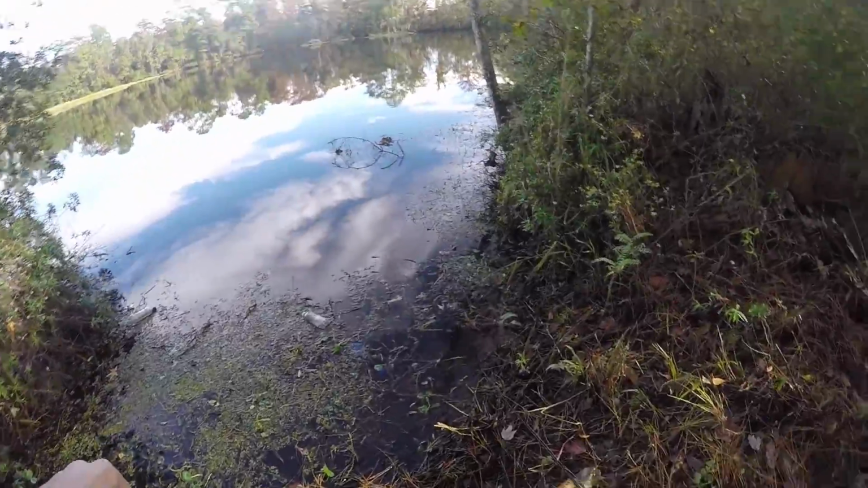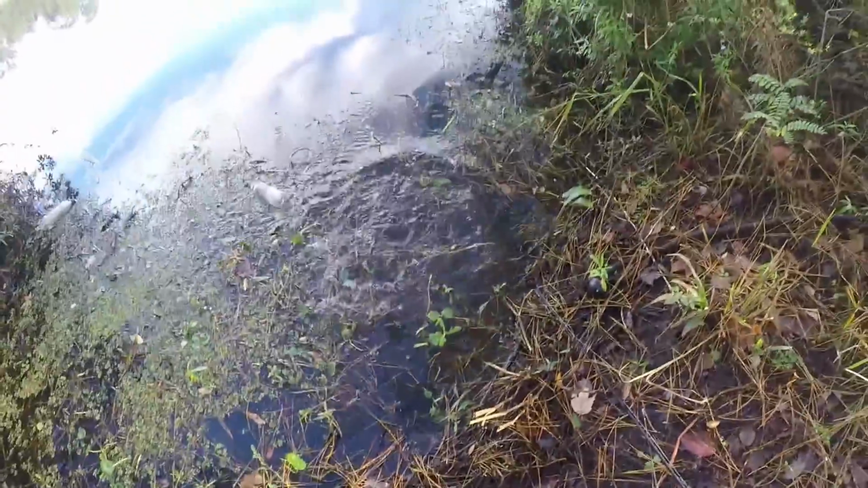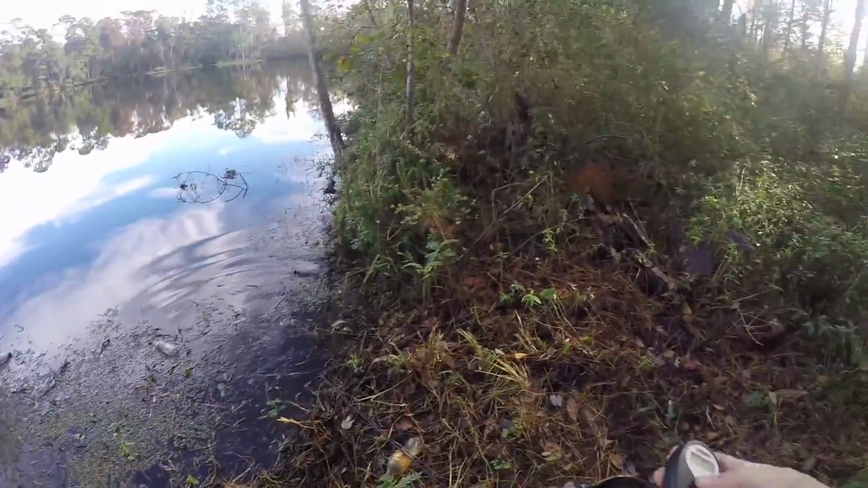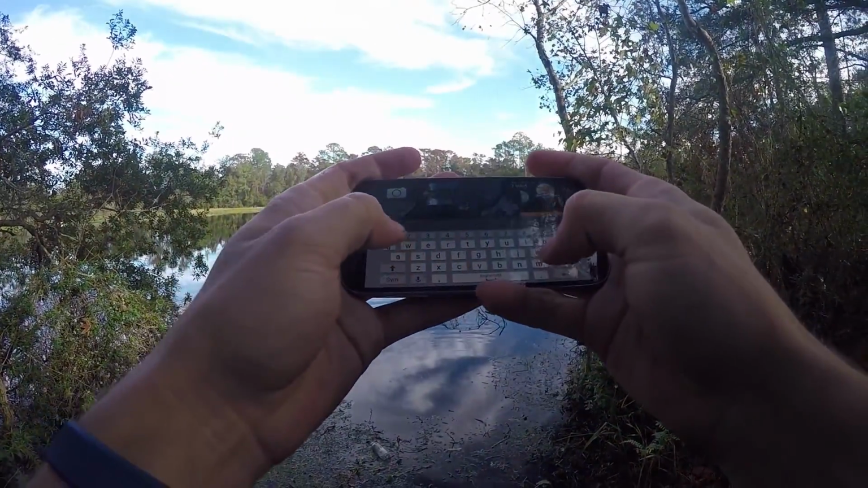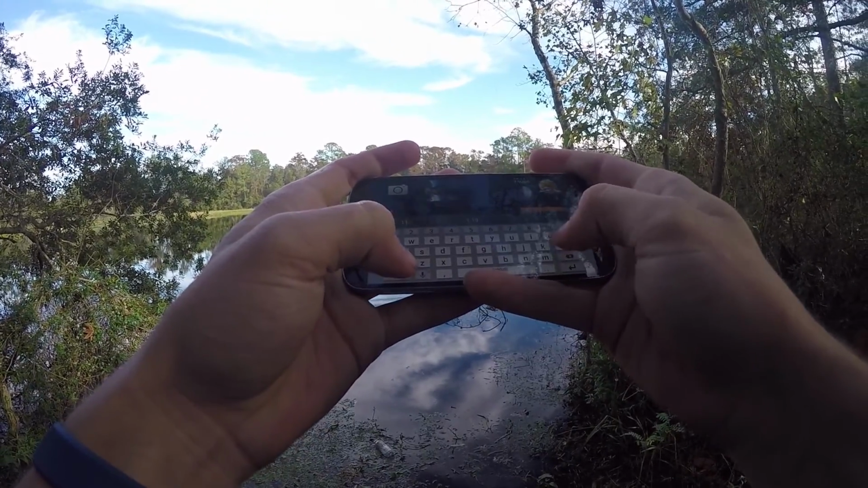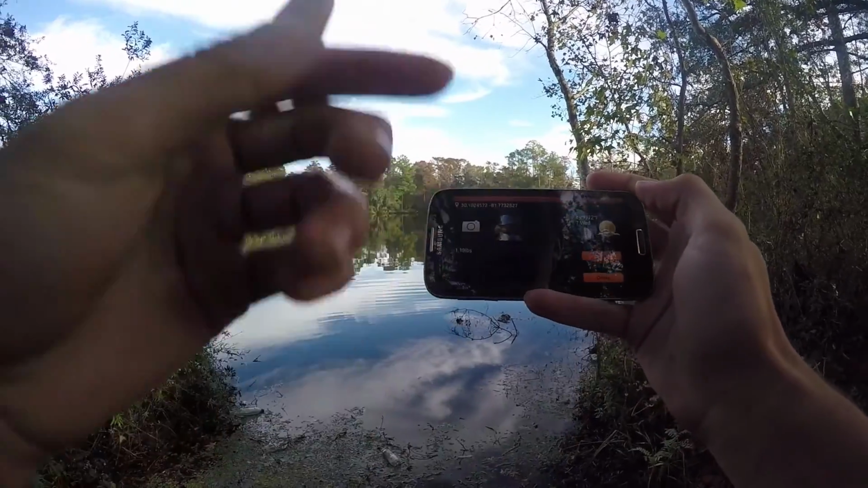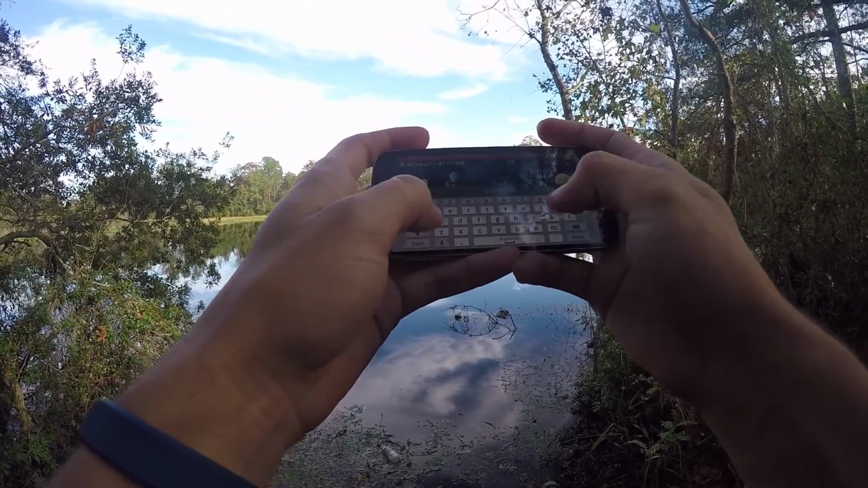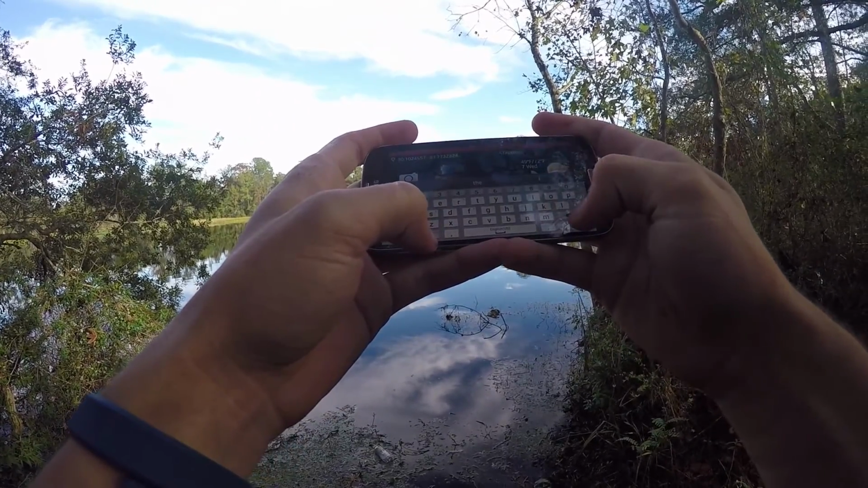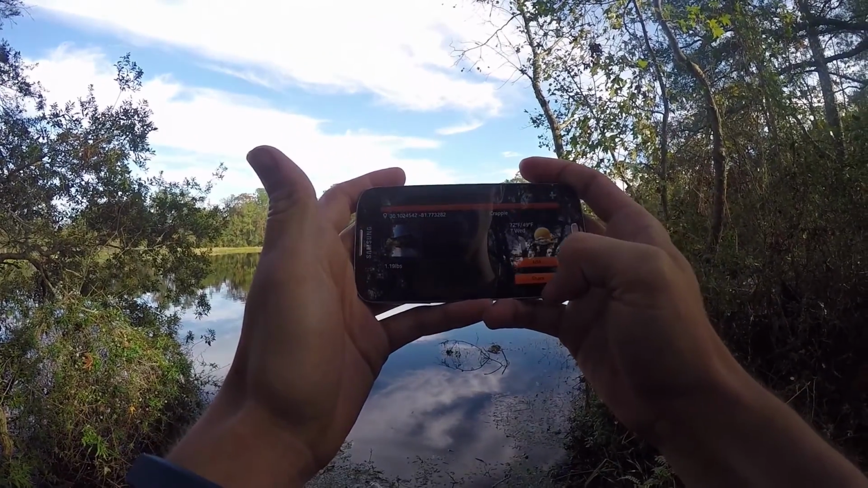Shut that off. All right, I'm gonna go for the release on this guy. There he goes. That was a massive crappie. So 1.19 pounds. It's gonna record everything. It's gonna record the temperature of the water, crappie. We're gonna save that. And there we go, look at that.